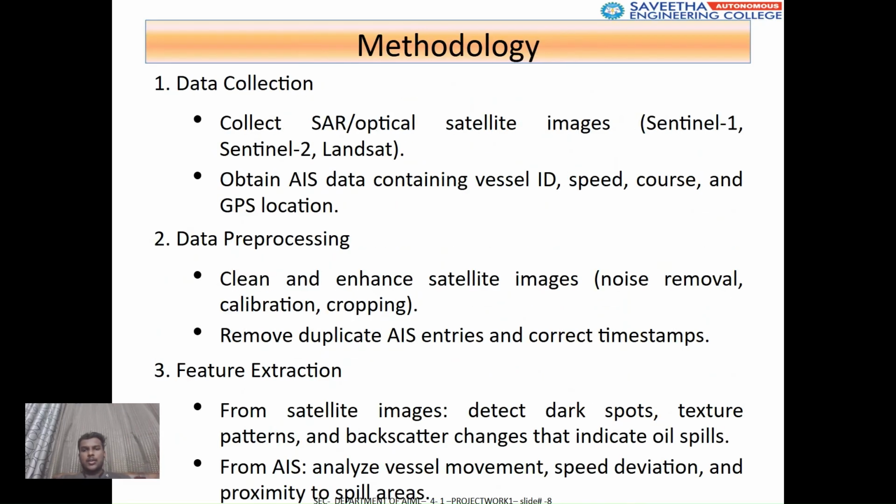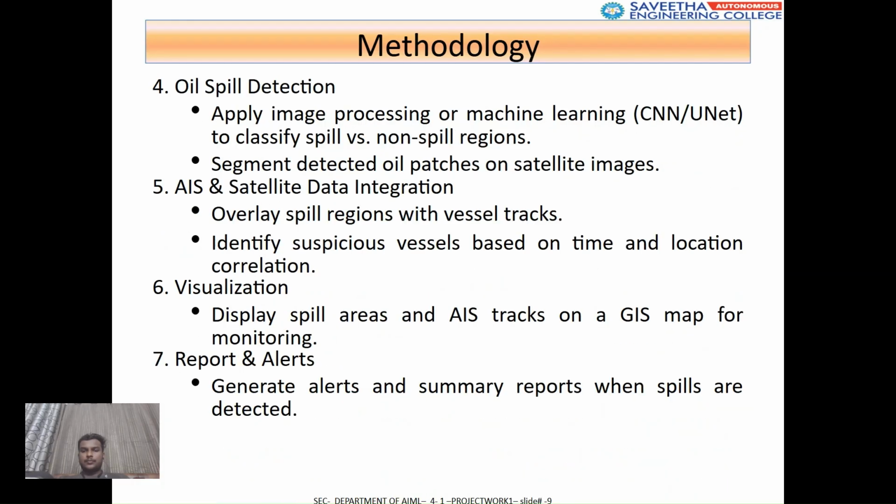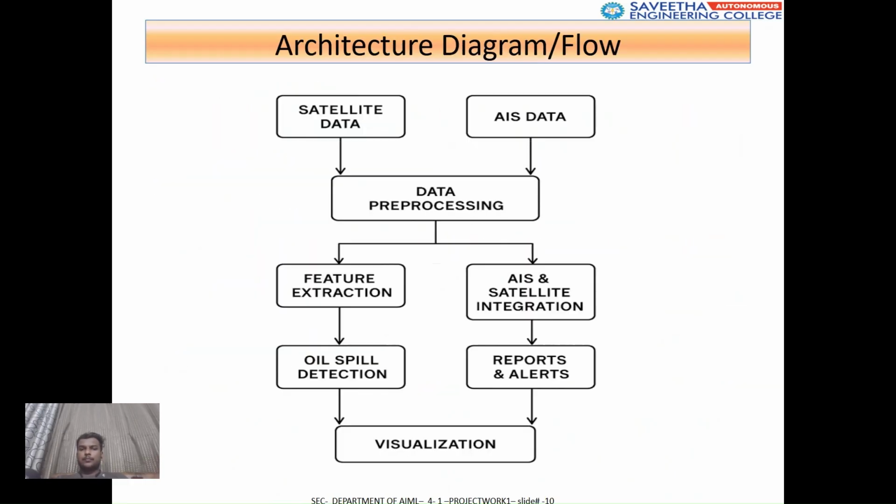So, the methodology consists of 7 steps. First, data collection, pre-processing, then feature extraction. Next, oil spill detection is done using CNN or U-Net models. Then, AIS and satellite data integration is performed to match spill locations with vessel tracks. After that, visualization is done using GIS maps. Finally, alerts and reports are generated whenever a spill is detected.